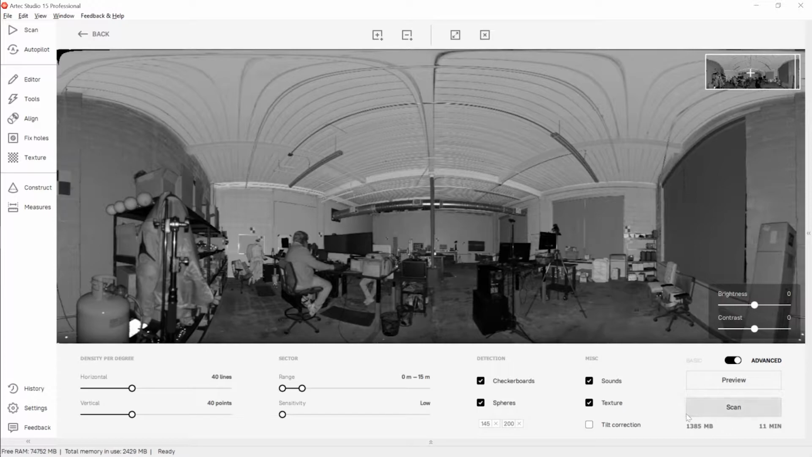Down here in the bottom right, we're getting an estimate based on these settings of the expected size of the scan, as well as how long it's going to take. You can see if we turn this resolution down, that goes down. We turn this resolution up, it goes up. When you have this basic and advanced toggled on and off, advanced gives you access to these miscellaneous settings here, as well as changes the density to being 1 slider to 2, and lets you control the horizontal and vertical point densities independently.